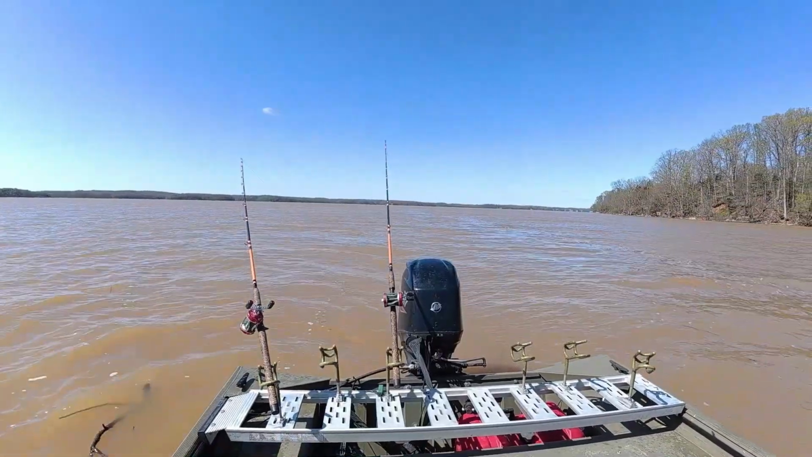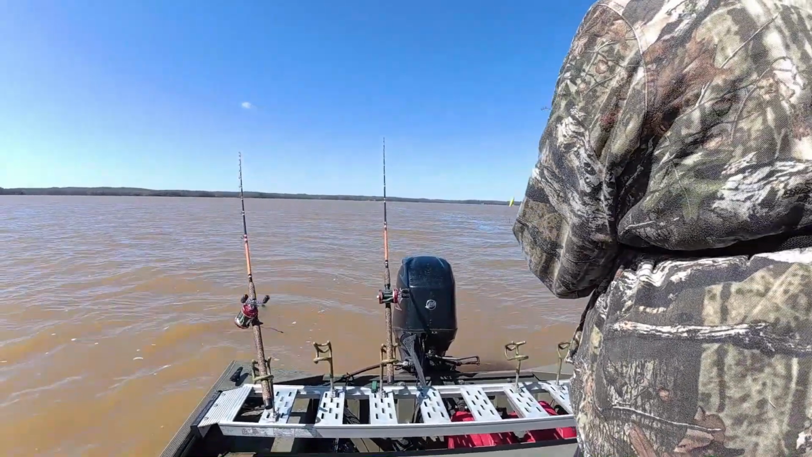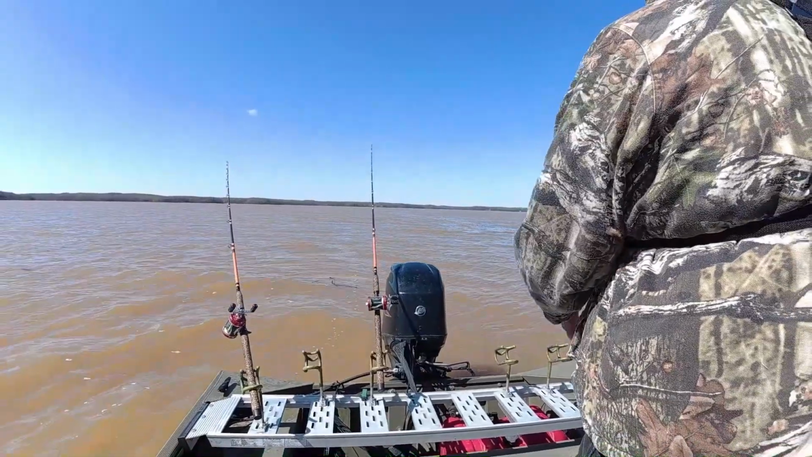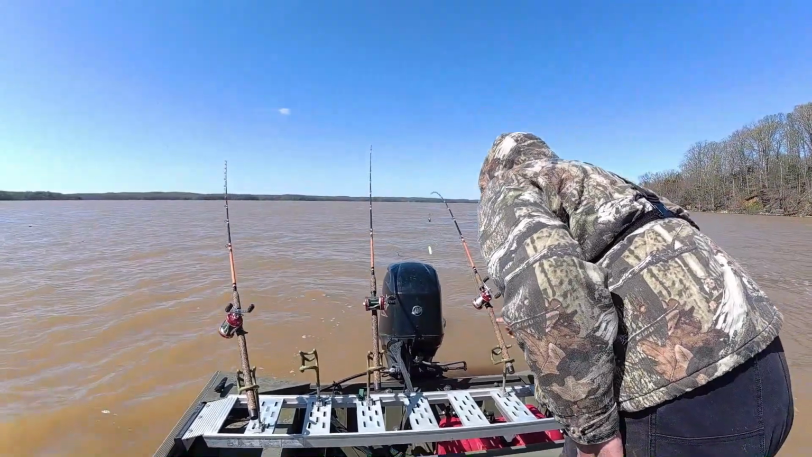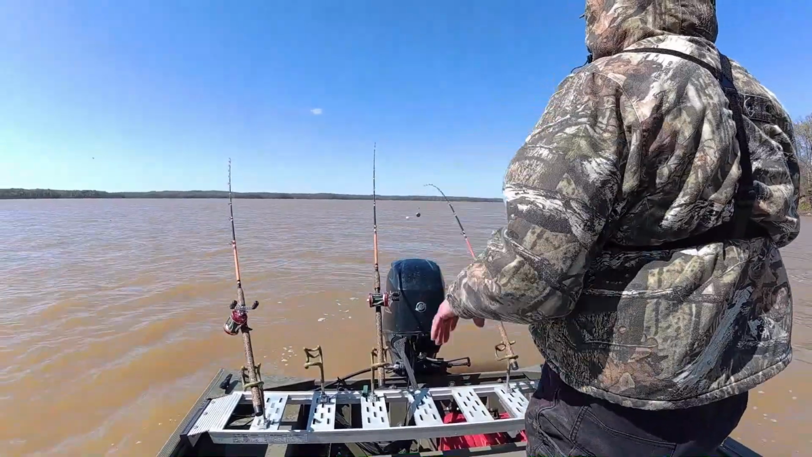And I tell y'all something else. That actual creek channel is to my right a little bit, whereas that's over to the left is the actual flat. I was fishing the drop off.